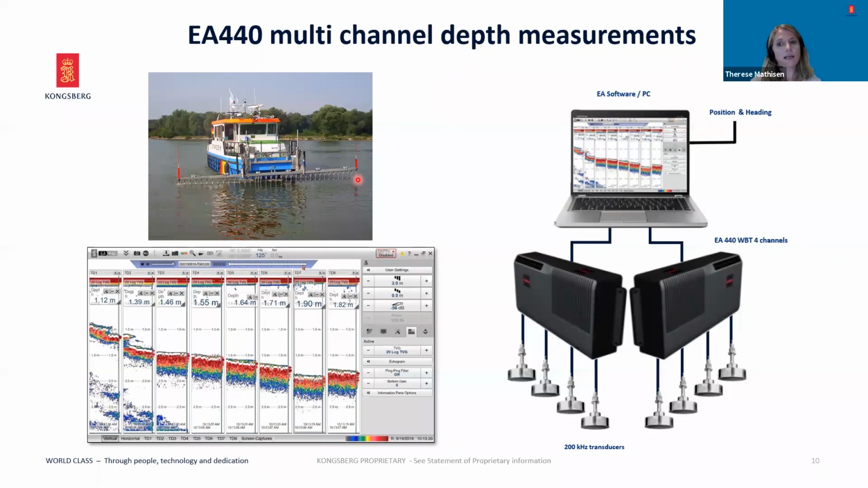These images illustrate an example where the EA440 is set up to measure depths across a river. The software will log and monitor up to 8 simultaneous depth measurements, each observation configured and presented separately. You will need 2 WBTs and a network switch to operate 8 transducers.